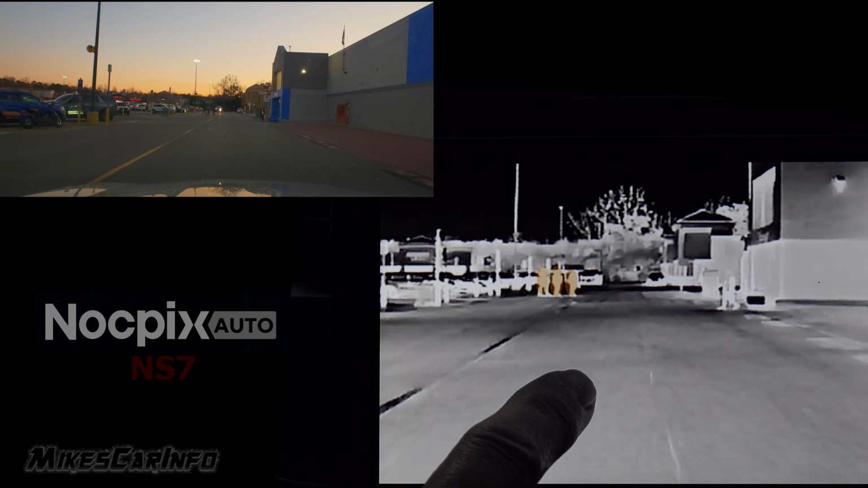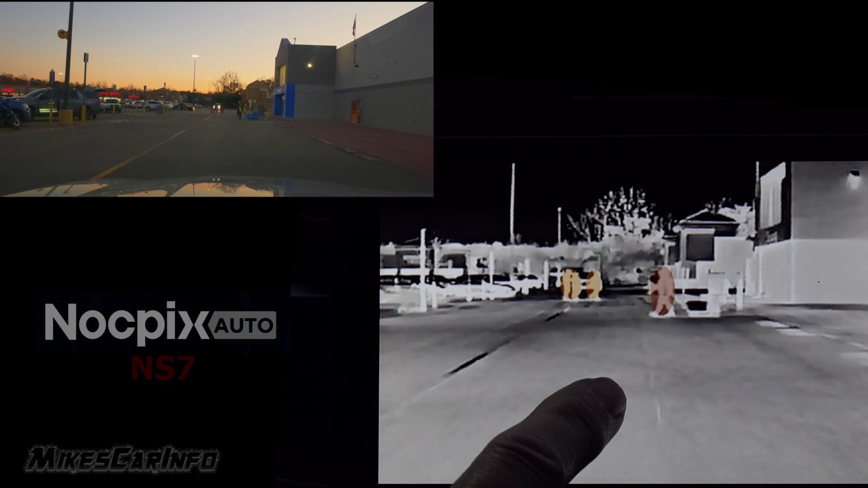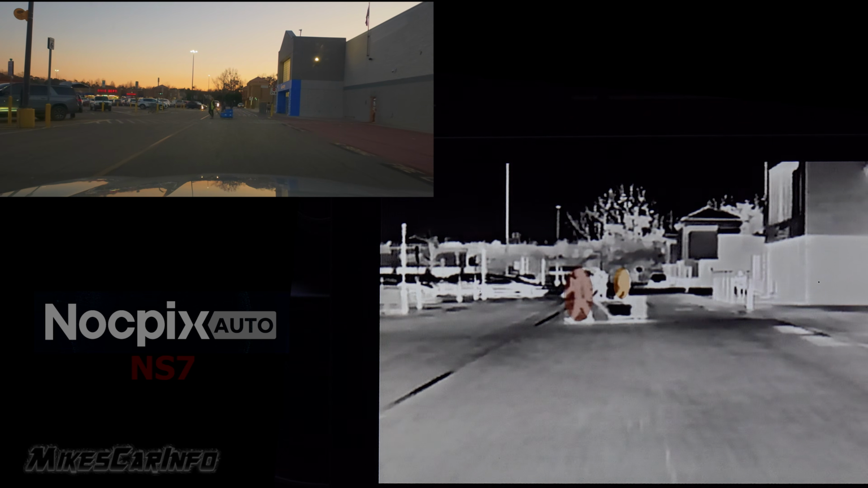Vehicles will be highlighted in blue. So you can see as I get closer, the pedestrians get highlighted.